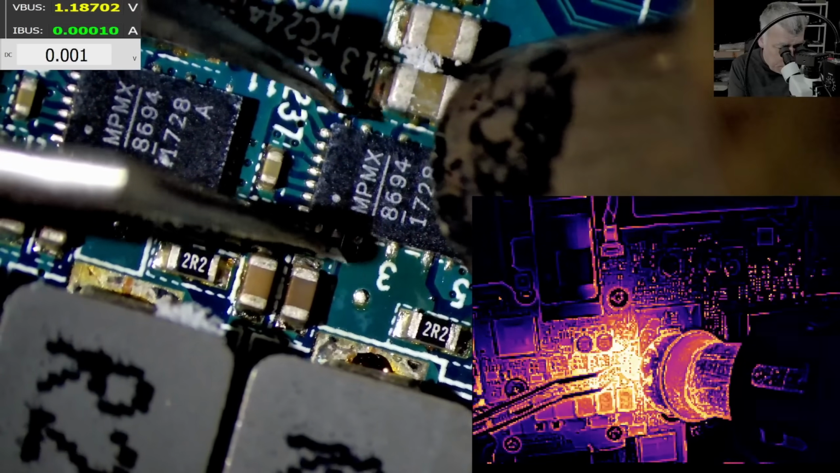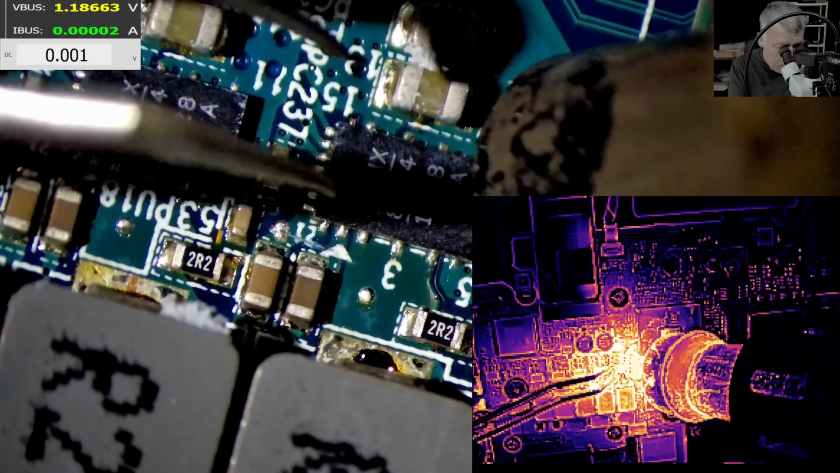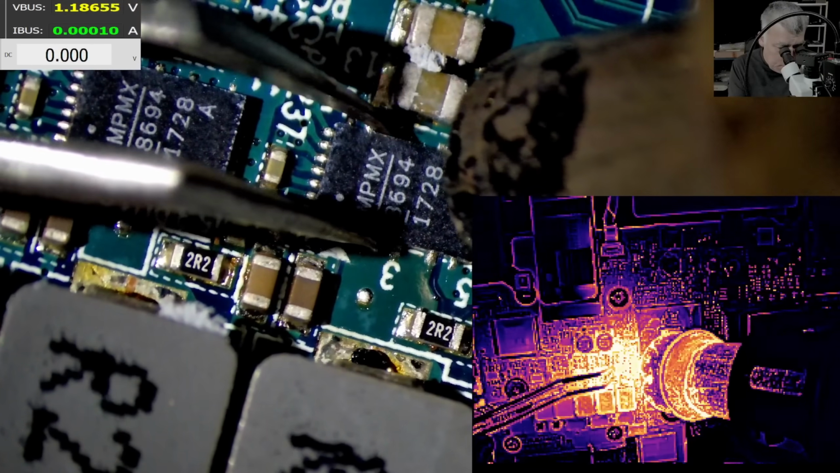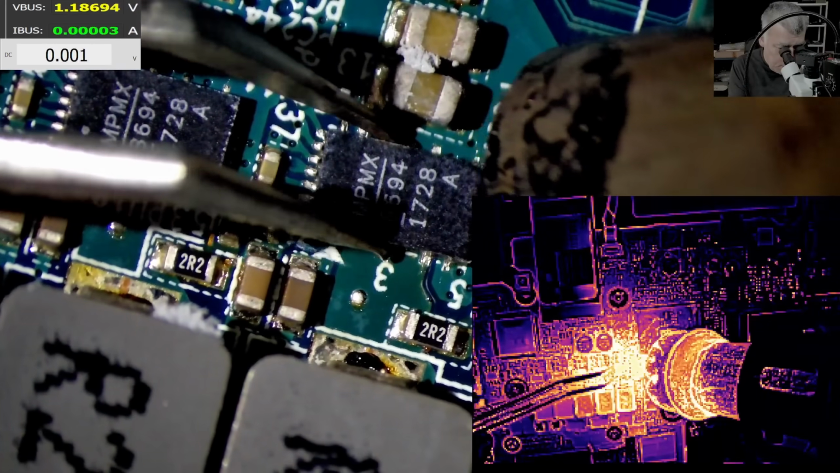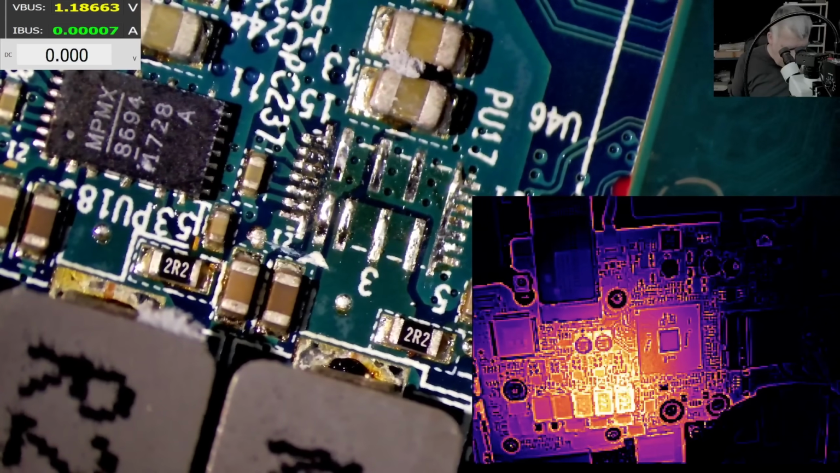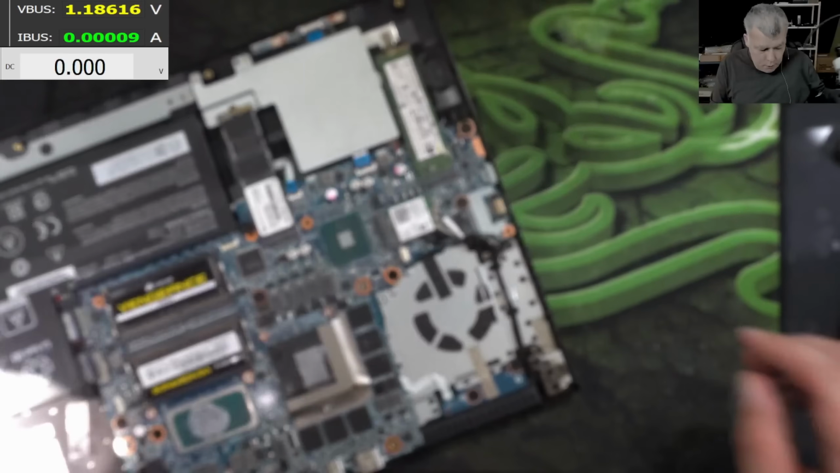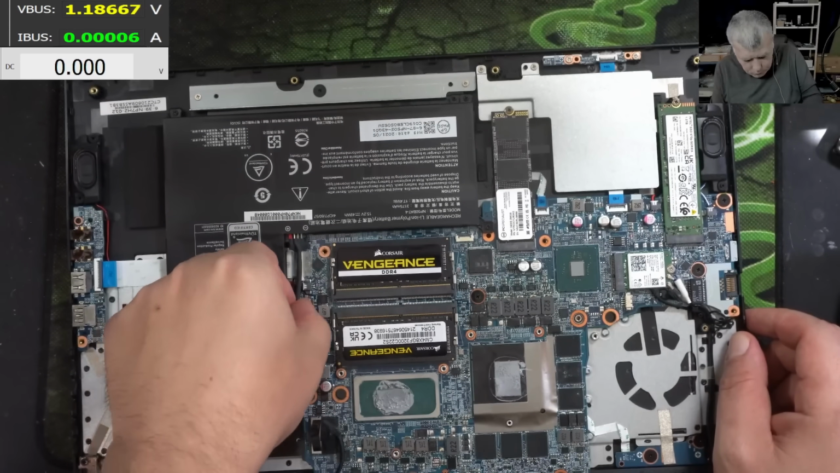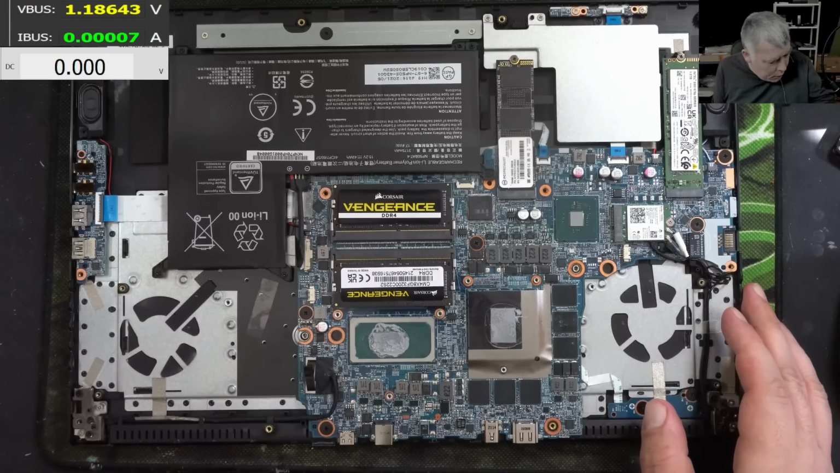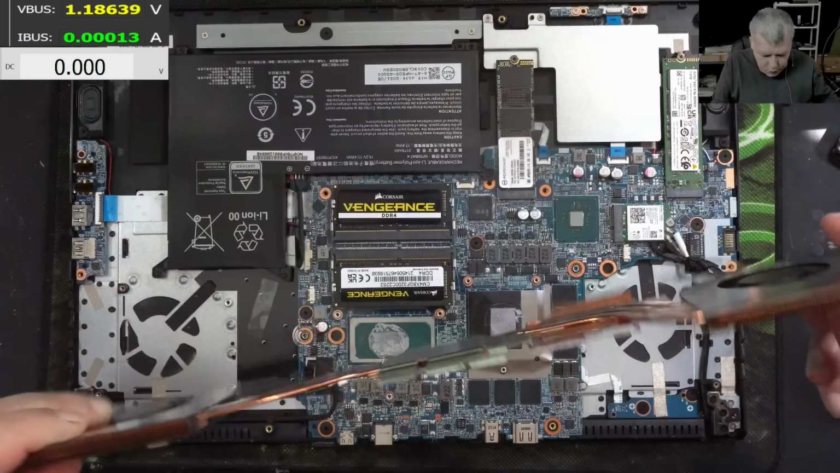The laptop should work without this chip. Come on. And the chip is out. A694. Yeah, a classic one. So what about now? The short is gone, right? Let me put the heatsink, because the motherboard, it will come on.